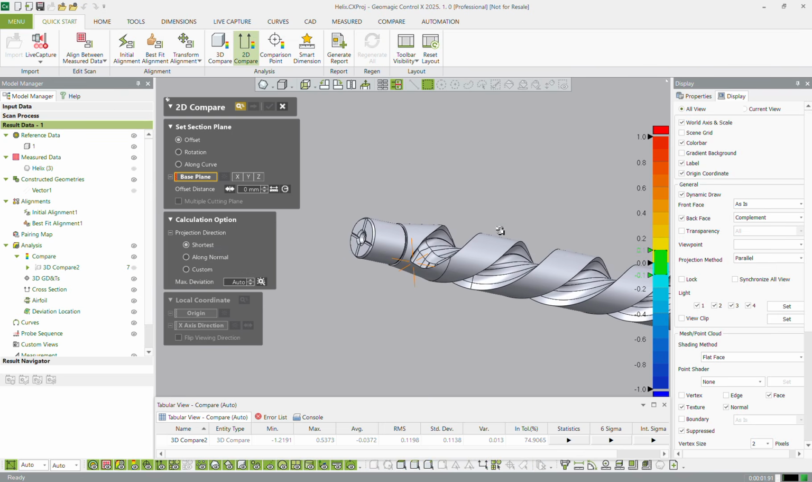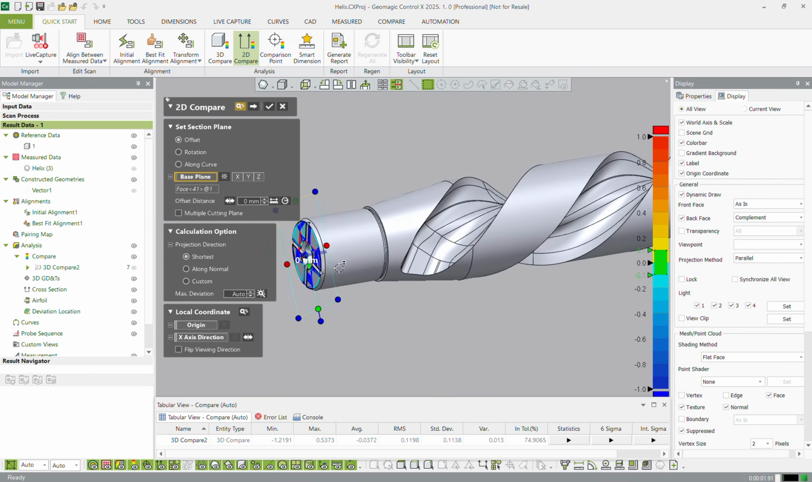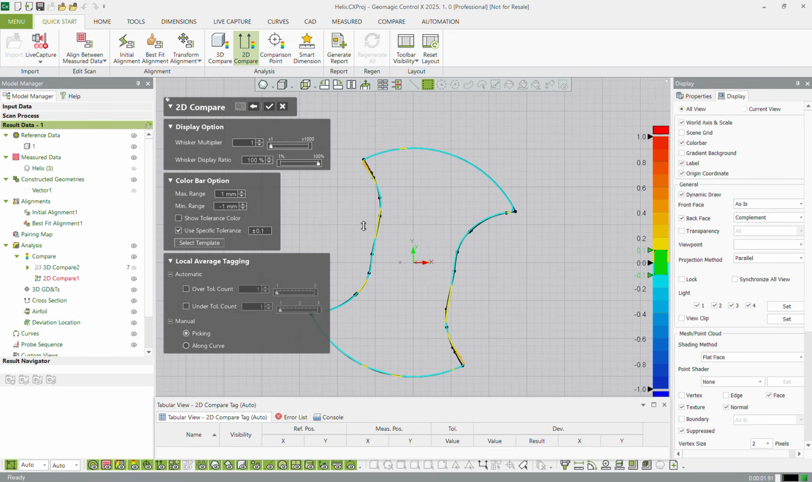Now, if I want to, I have to select the base plane. So I can select this top plane here and then move it down to this area of deviation that we saw. Hit the next icon, and we get our 2D comparison. And again, increase that whisker multiplier, decrease the number.